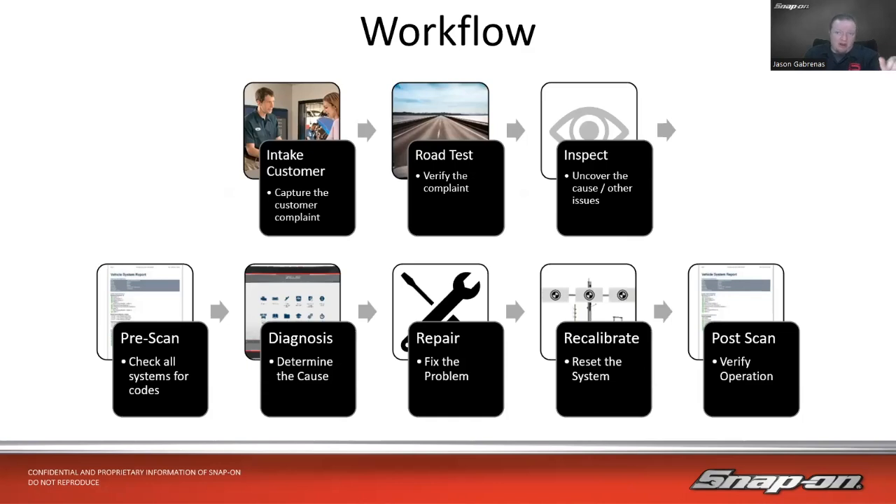Then once you have the repair order, estimate, everything all set up, you'd want to take a road test to verify the complaint. Okay, so if it's a noise, is it in the front? Is it in the back? Where do I hear it? Can I duplicate the problem? Sometimes that's a challenge in and of itself, just duplicating the customer's issue.